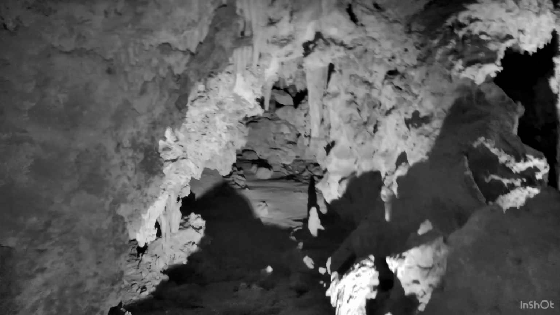This area is kind of interesting. We call it the riverbed because there was a river flowing through here millions of years ago. You can see the floor over there has a bunch of little ripples in it, just like water does. Water creates that pattern over a rock when it flows over it for thousands of years. It's called flowstone.